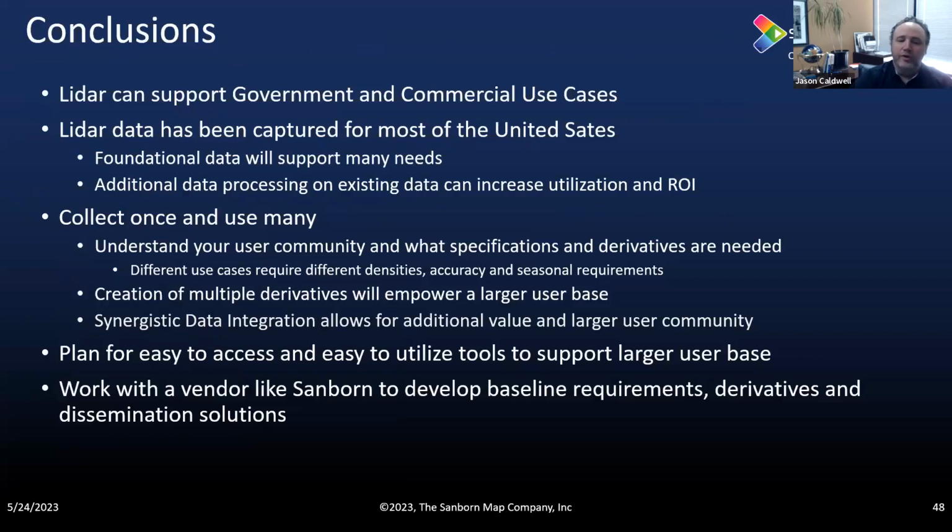So with that, I think we'll end with a couple conclusions here. The big one I would say is, LiDAR is a great tool. To understand all the different unique derivative products that have been presented by Srini has been amazing. Thinking about how you integrate that data into other types of data to support additional business processes is a huge advantage. It can be used across government and commercial use cases. It's basically been captured for the entire United States, so the baseline data set is already there for you to use. It's public domain data.